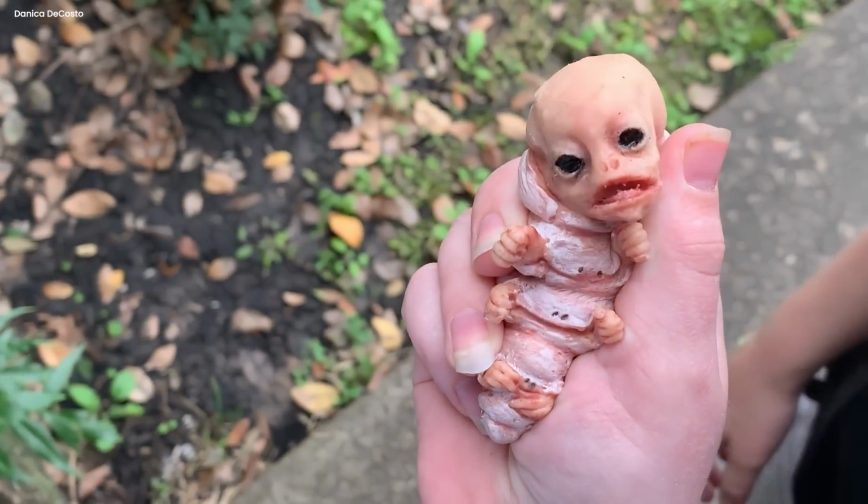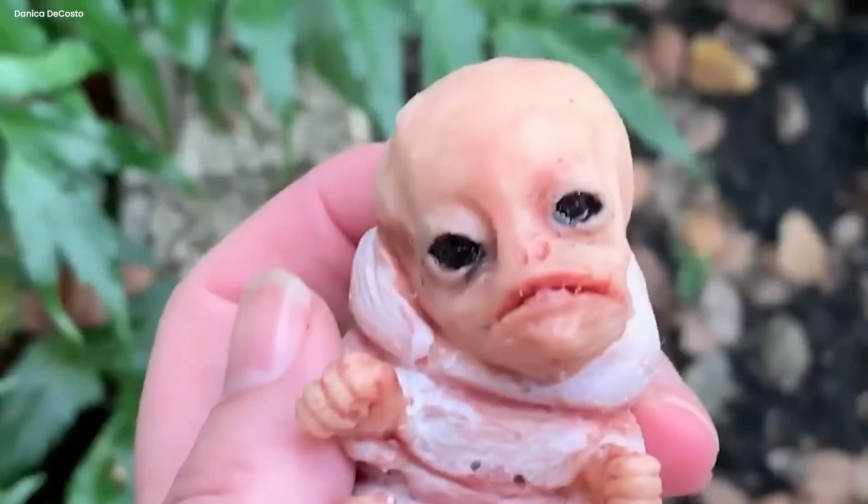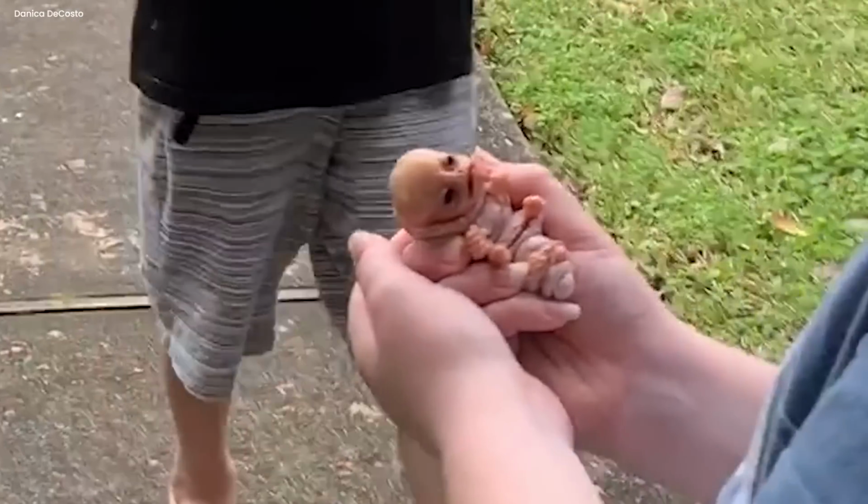Or what should we do with him? He's like a... This creature had a long caterpillar-like body, but on top of it was like a human face.